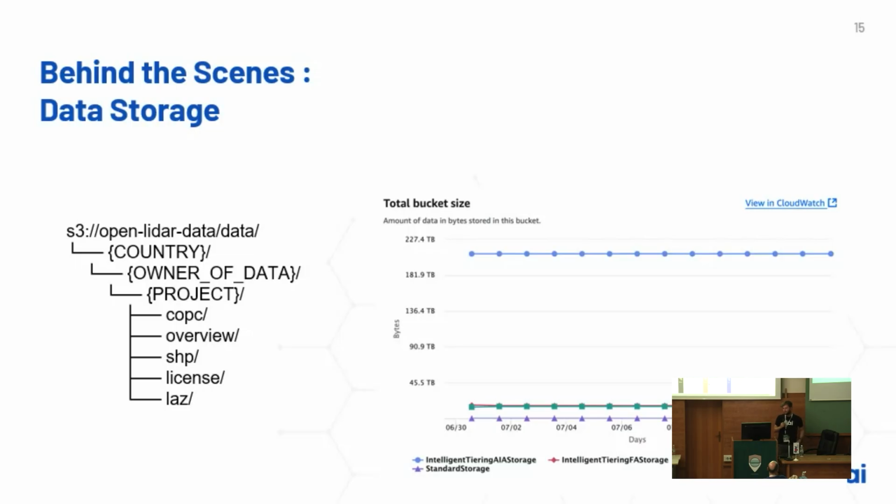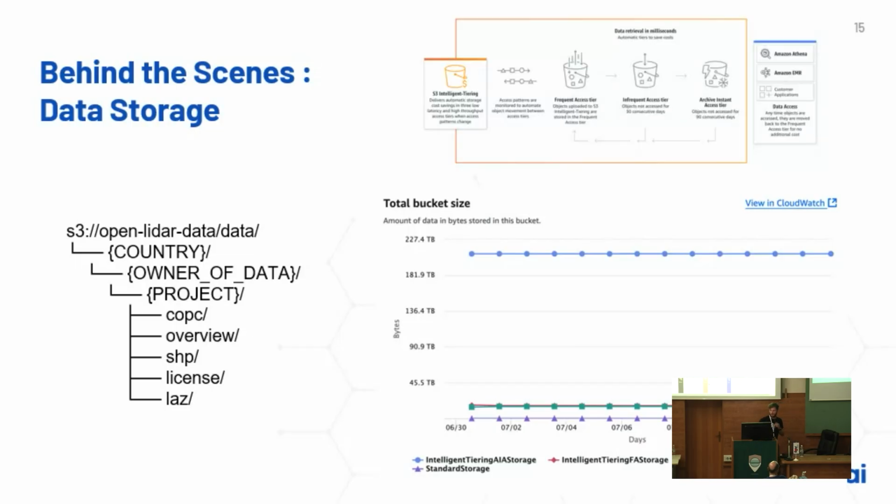So maybe interesting also, we are using AWS. We have enabled Intelligent-Tiering to do some cost optimization, and we have frequently accessed files, infrequently accessed files, and archived files, where frequently accessed files are all that have been accessed in the last 30 days, then infrequently are between 30 and 90 days, and archived are after 90 days.